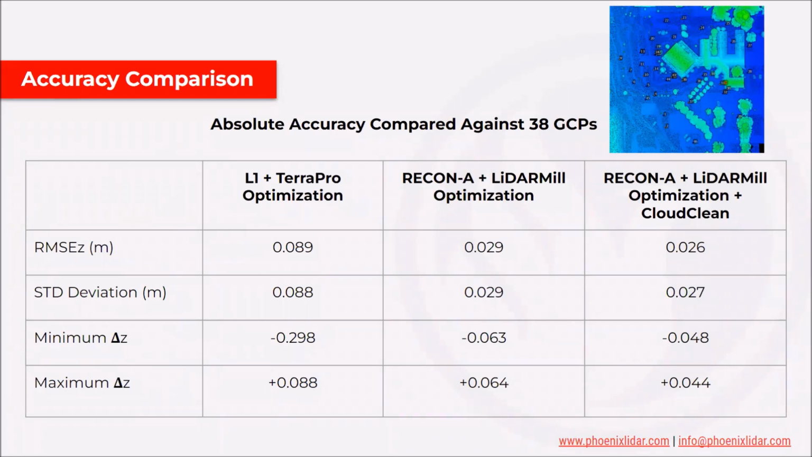If we're looking at absolute accuracy, the standard is root mean square error in the Z. So basically, what is the vertical offset between a GCP and your point cloud, more or less? We were able to achieve about 8.9 centimeters, so right around 9 centimeters absolute accuracy for the L1 with the Terra Pro optimization, compared to about 3 centimeters, 2.9 centimeters, with the RECON-A and LiDARMill optimization. And that was slightly improved using the Cloud Clean.